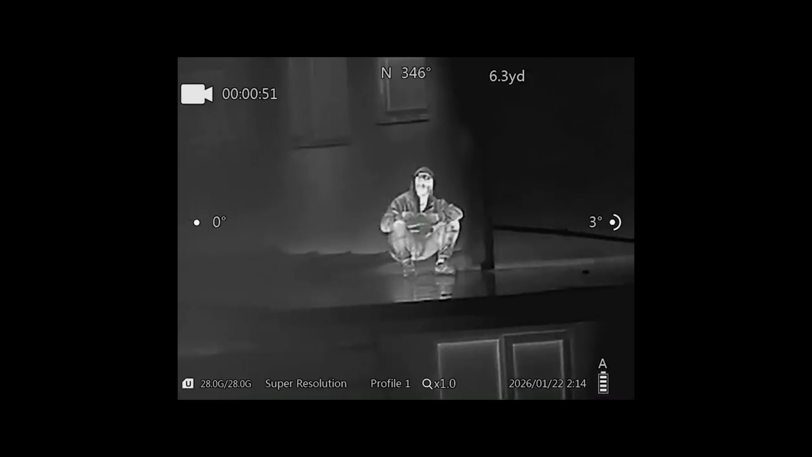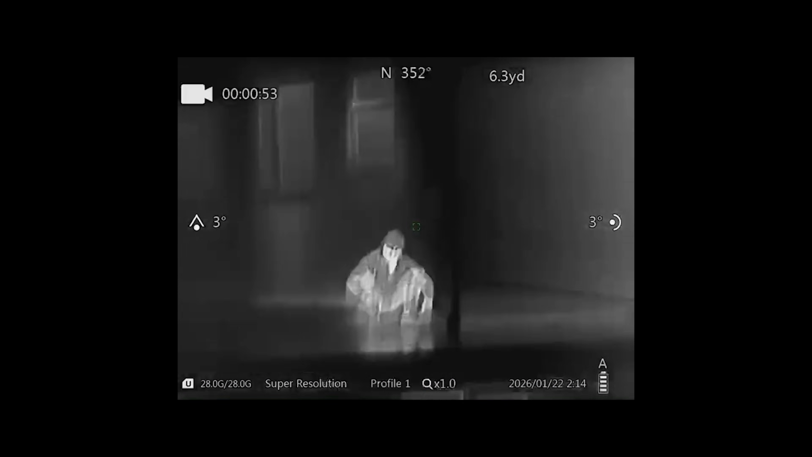So this is when I was like, actually this is something serious going on, and the police are obviously trying to get him off the roof. Don't know anything about this lad or what's gone on, and I'm not trying to comment on what the situation is with him. This is literally just an educational thing to show off the capabilities of the scope and to show what you can and what you can't see.